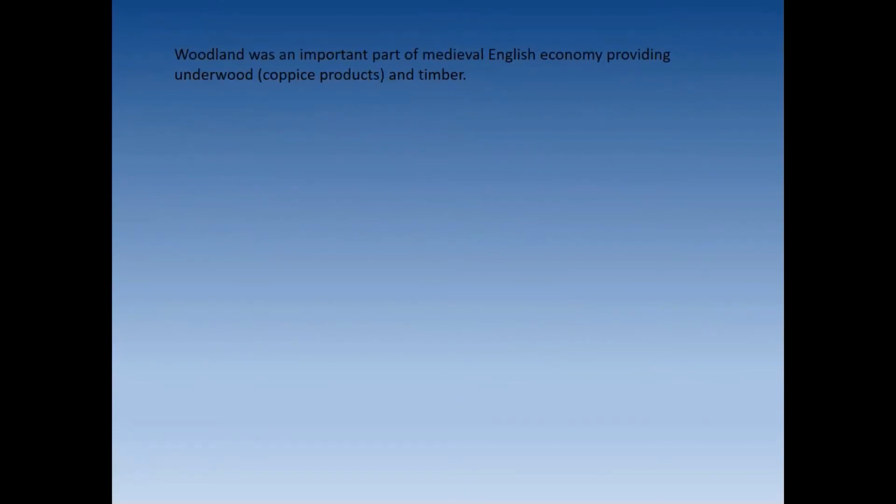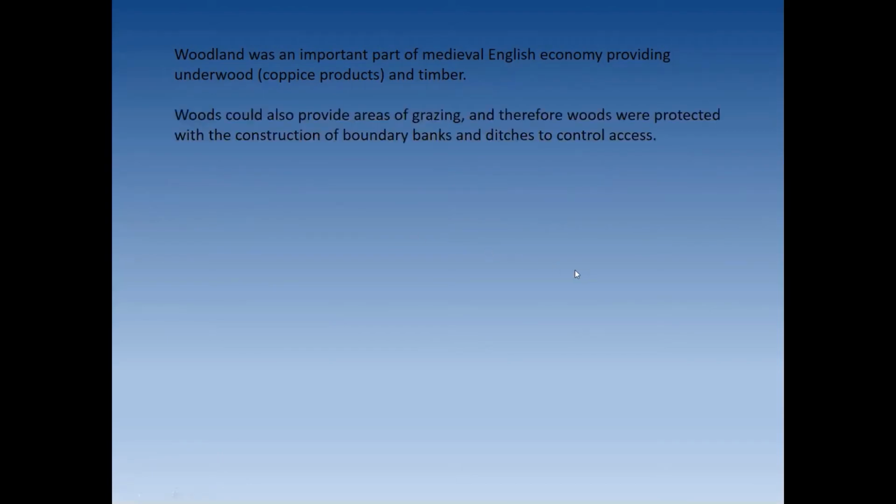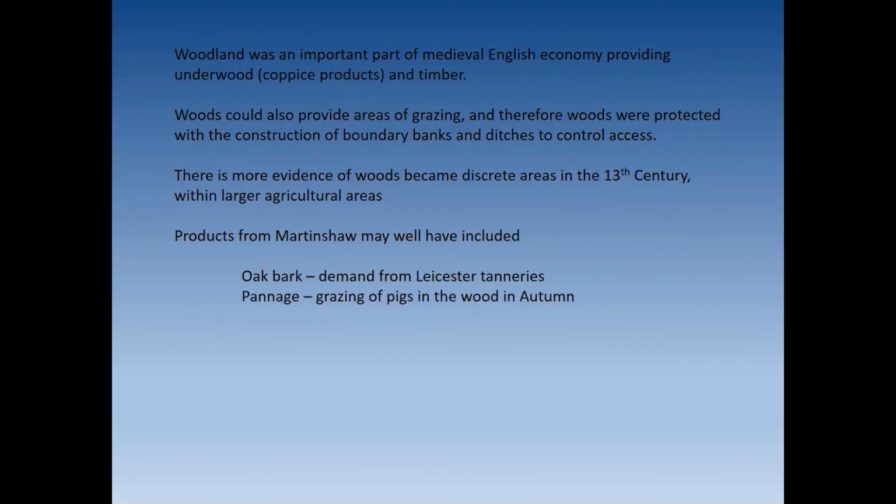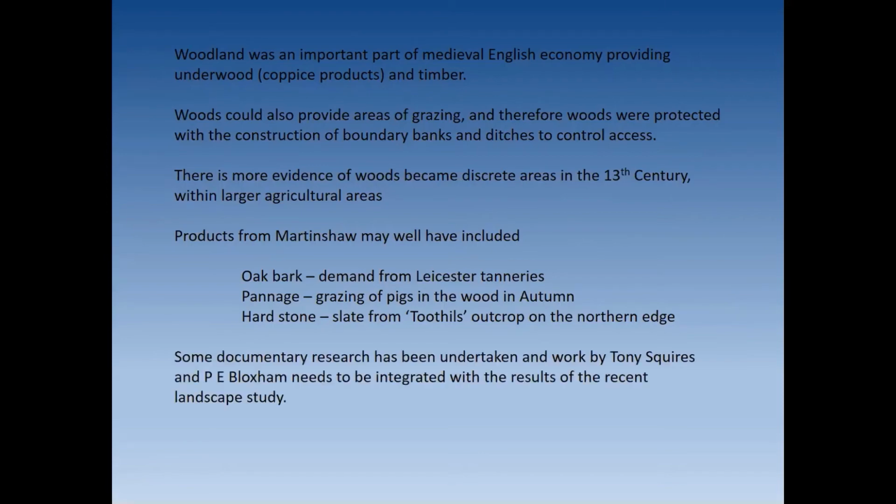Woodland was an important part of the medieval English economy, providing underwood, coppice products and timber. Woods could also provide areas of grazing, and therefore woods were protected with the construction of boundary banks and ditches to control access. There's more evidence of woods becoming discrete areas in the 13th century within larger agricultural areas. And products from Martinshaw may well have included oak bark, perhaps with the demand from the Leicester tanneries, pannage, the grazing of pigs on the acorns in the autumn, and hardstone. There are some quarry holes in the woodland, so slate from the Toot Hills outcrop on the northern edge.